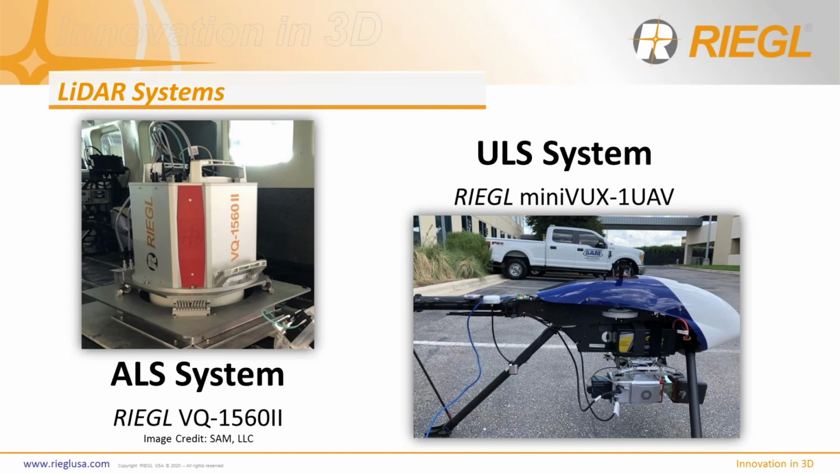Flight time for the ULS is 20 minutes. That's as long as it can stay aloft. The ALS system, of course, can stay up there for 5 hours. So the ALS guys in the crowd are sitting here going, how in the world could the ULS system really stack up against that level of efficiency and capability? And they've got a point. But we'll work through the case study here and see how it stacks up.